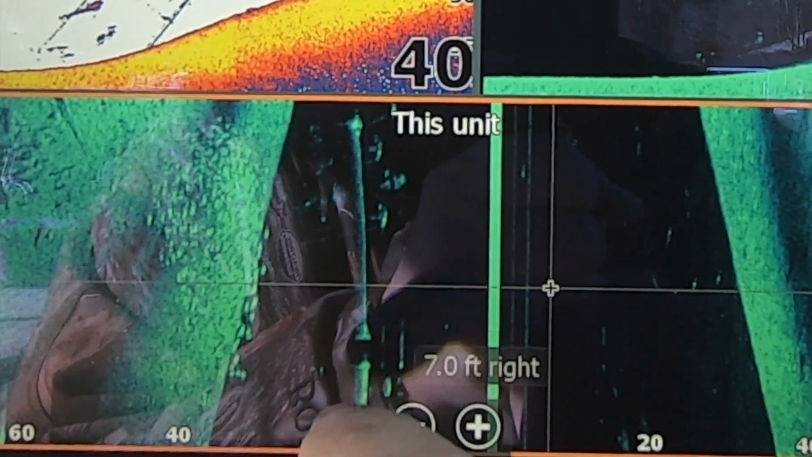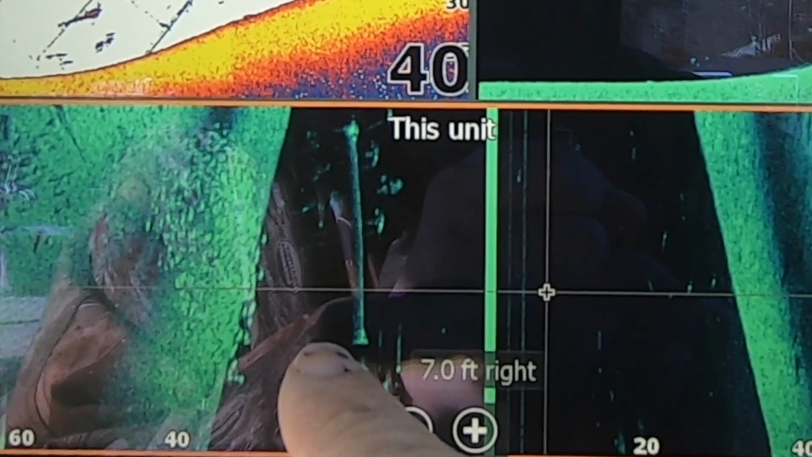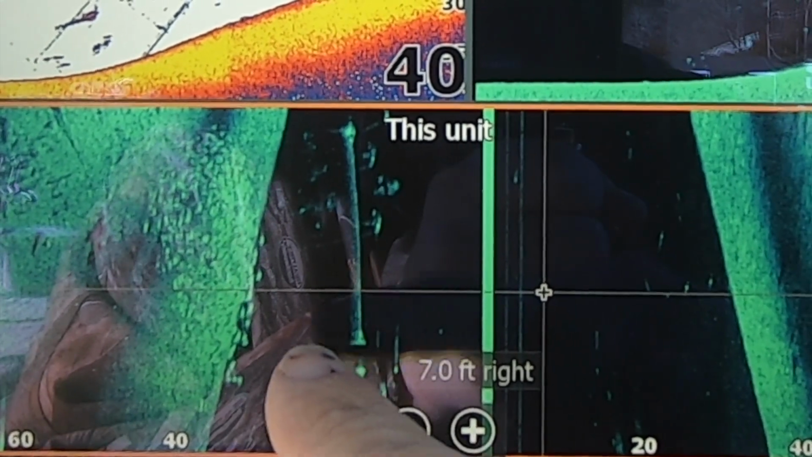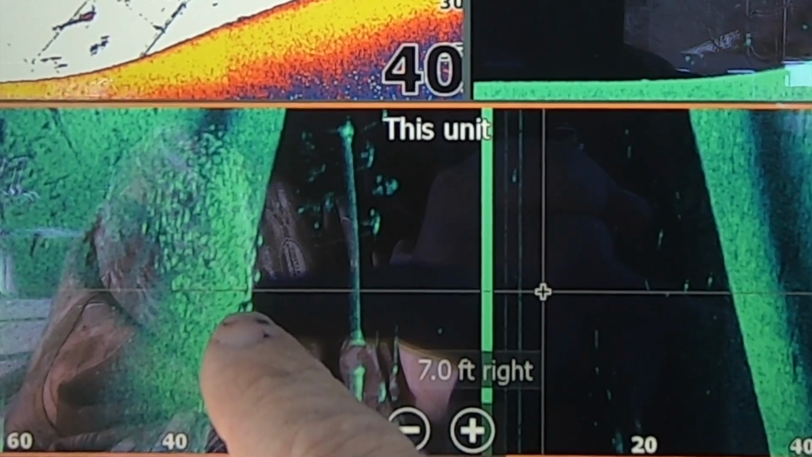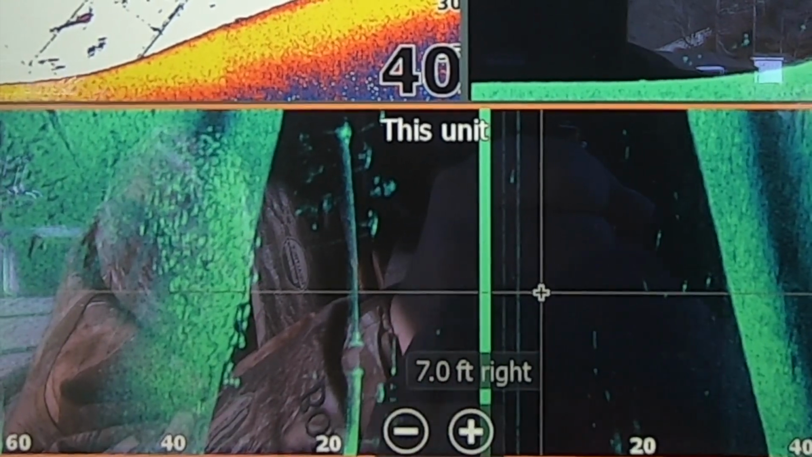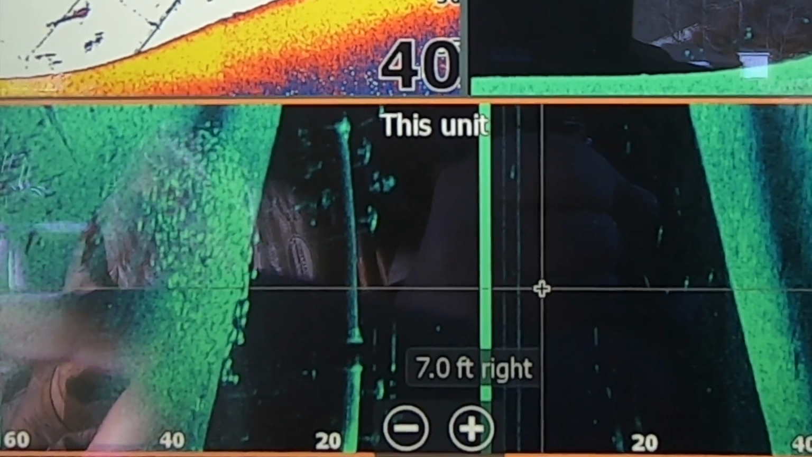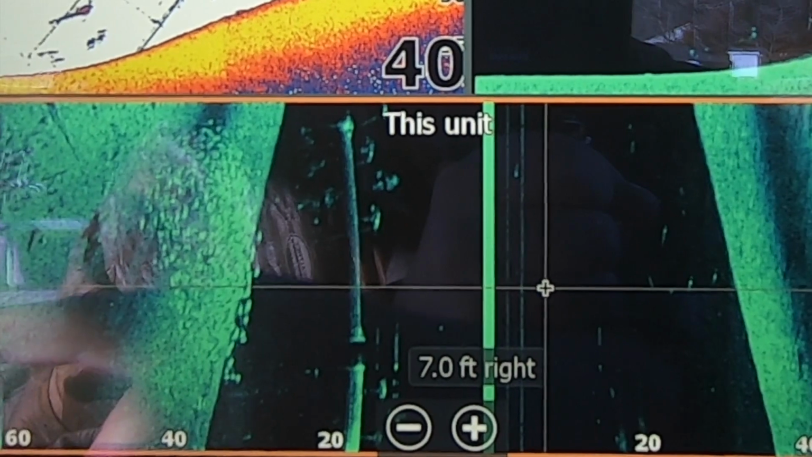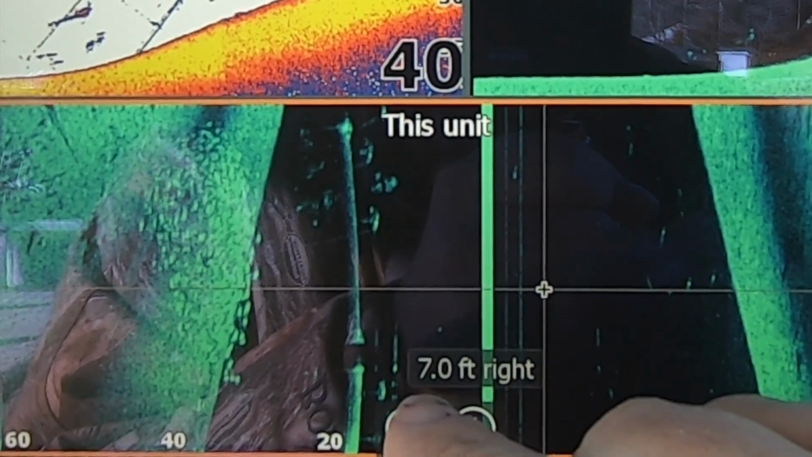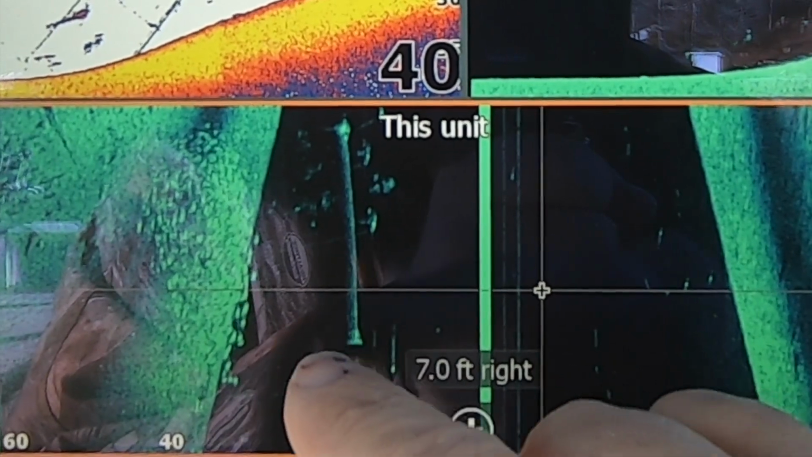The side scan is shooting down at a 45-degree angle till it hits the bottom of the lake. As that beam shoots at a 45, and it shoots pretty much flat across the top of the water, or where the transducer is mounted, it's picking up any fish, any object that's in the water.